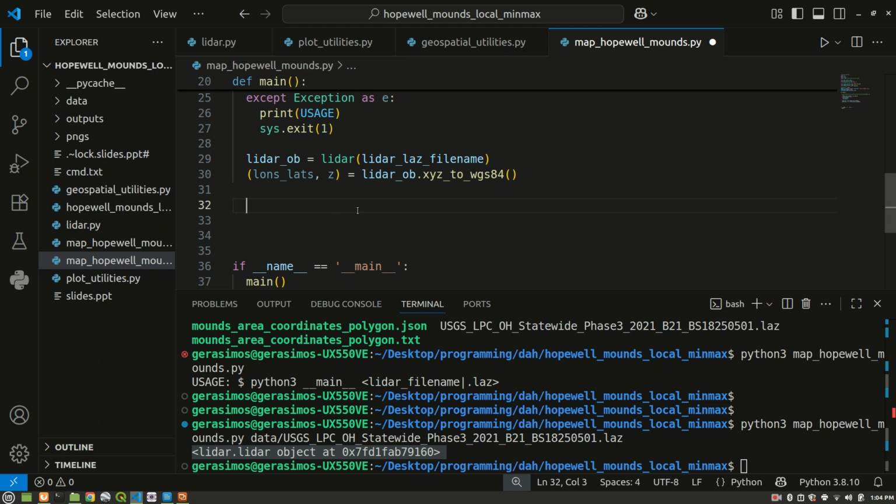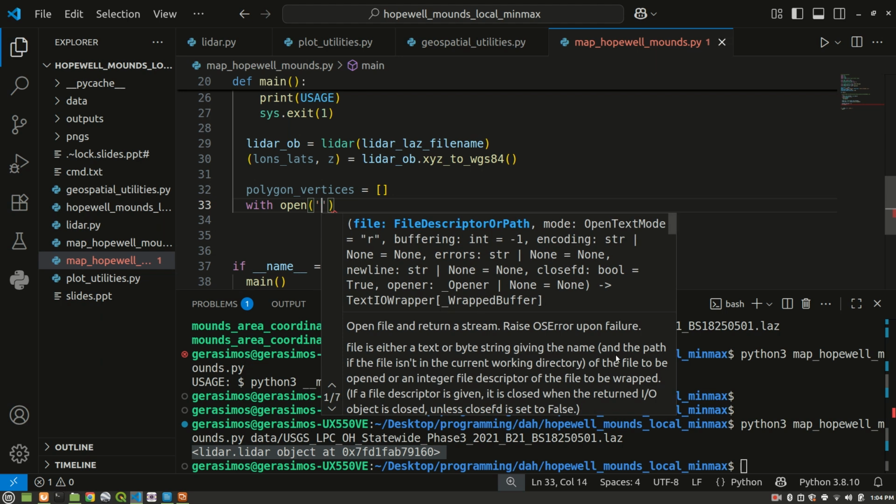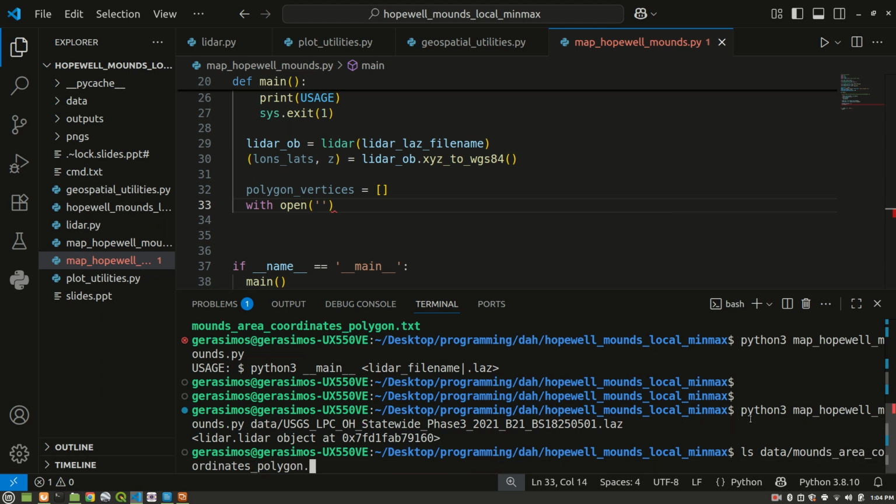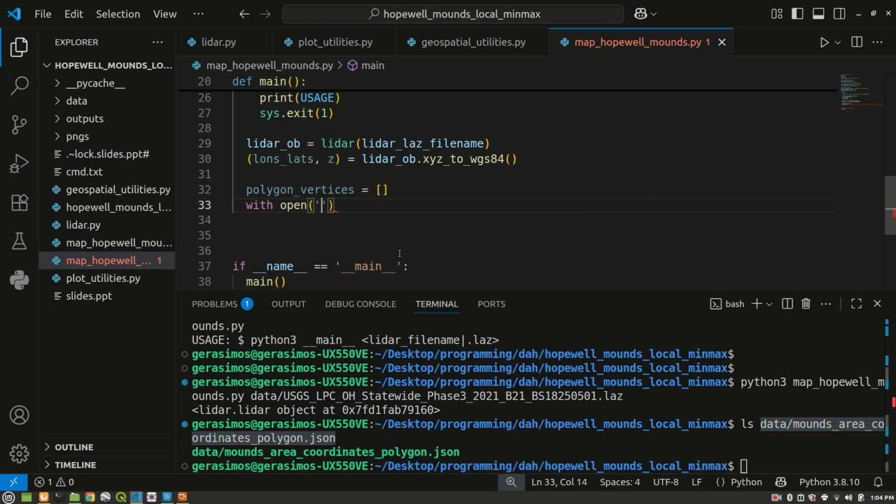So what we can do here is say polygon vertices is equal to an empty list, and then we're going to say with open, and I think the name of the file was mounds area coordinates polygon.json. So that's the name of the file. Let's just grab that here. That's under the data subdirectory as well. I know it's going to be hard-coded for now, but that's fine for our purposes here.